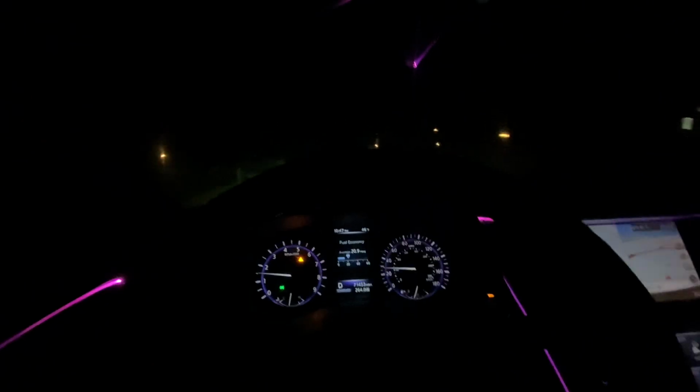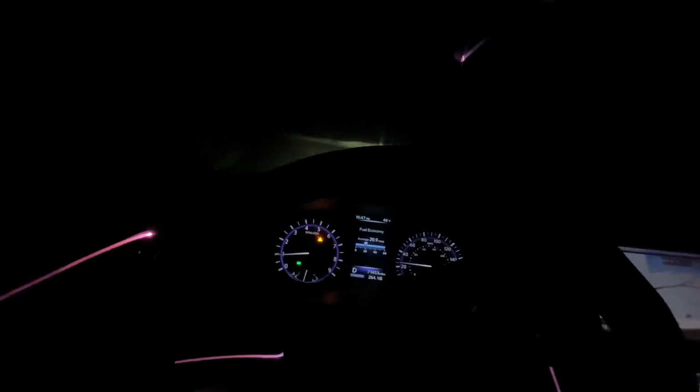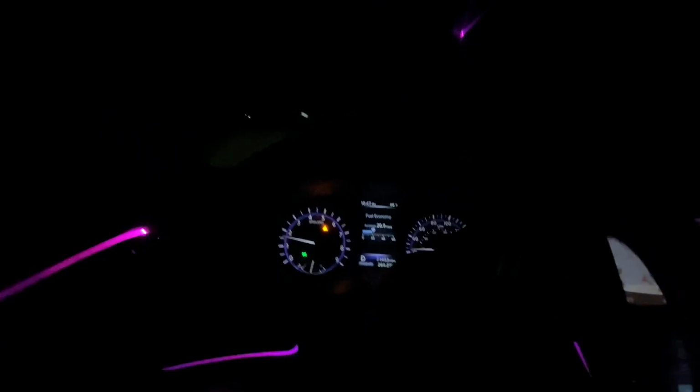Got these nice lights I put in. Creates a different atmosphere in the car. It's nice, I like it. Oh yeah, it's a 2015 Infiniti Q50. Has a 3.7 V6 naturally aspirated engine. It's pretty sporty. It's a nice luxury sporty car. Had it about 3 months now.